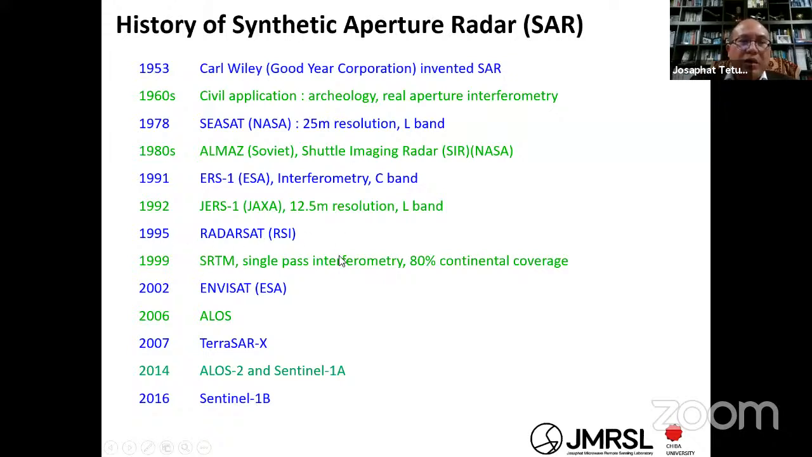And next is RadarSat, SRTM, ENVISAT. I think you are familiar with the name ALOS. And next, TerraSAR-X. I think you are also already familiar, especially some students right now. Next is ALOS-2 and Sentinel-1A, 1B. Especially Sentinel-1A, 1B is free of charge. I think it is a good opportunity for students and young scientists to employ these satellite images to observe your environment.